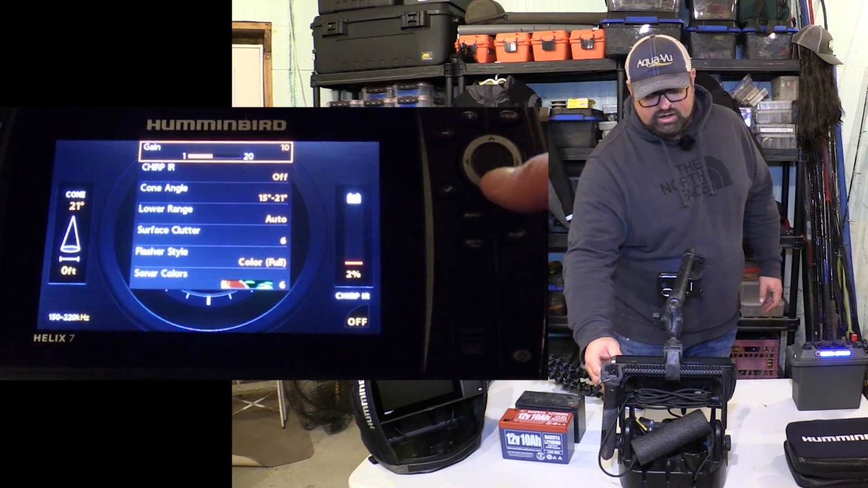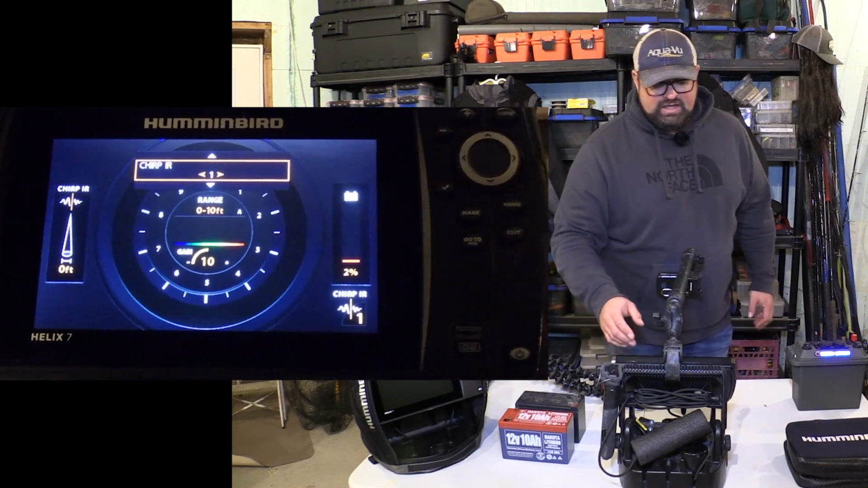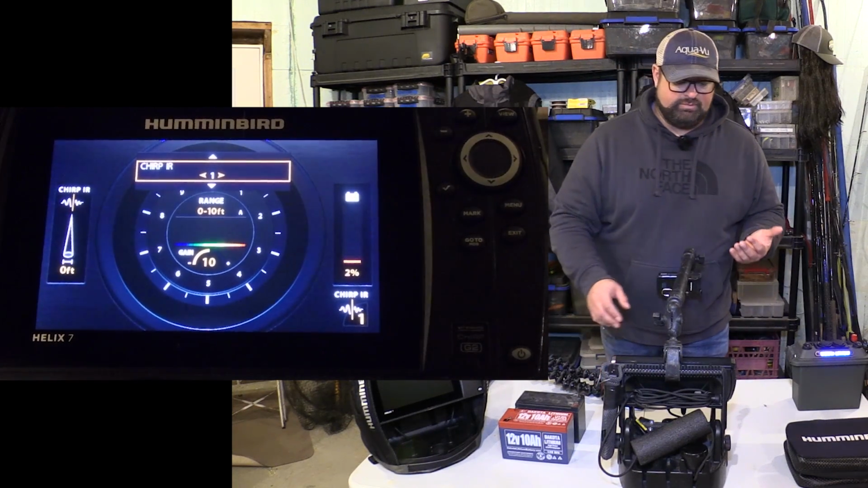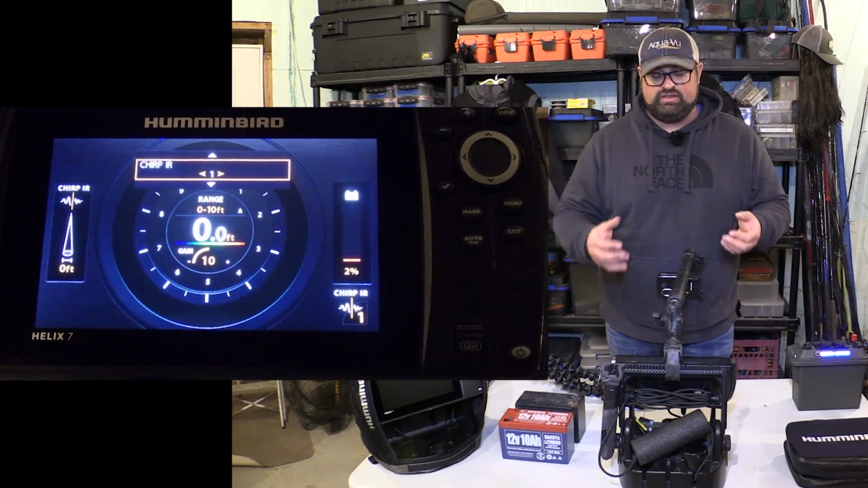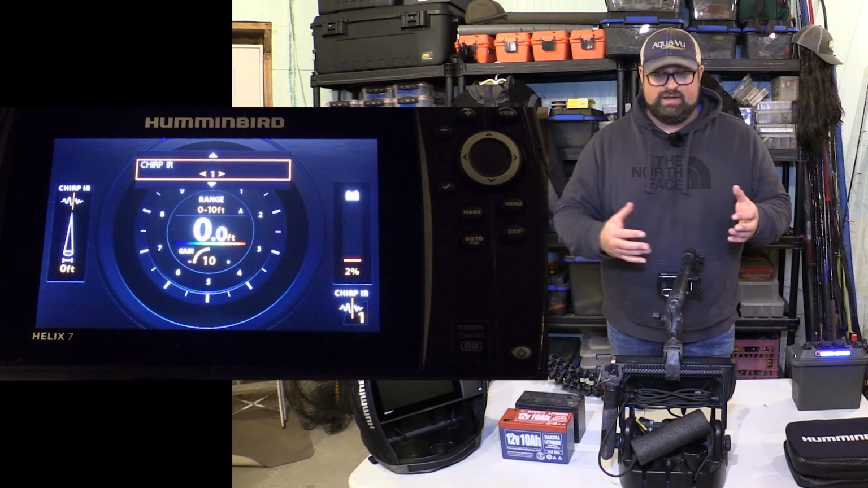Your chirp IR, you're going to want to turn that puppy on. Now you're going to have 6 settings for your chirp. What this is going to do is basically use different frequencies so you can eliminate some of the clutter that you might have from other units around. You can kind of play around with that.